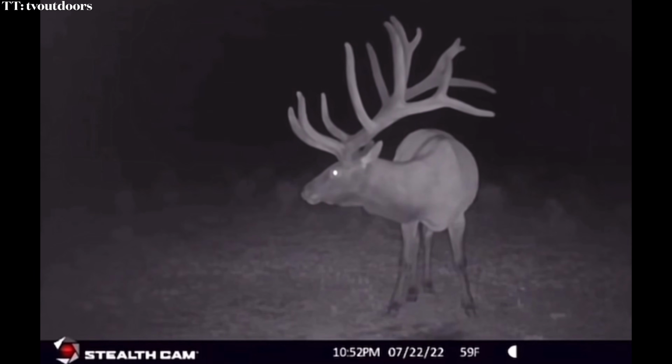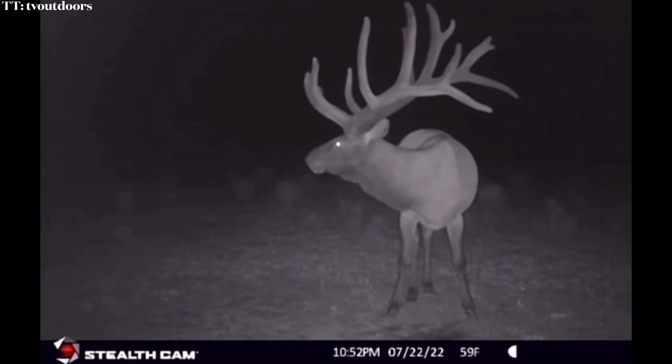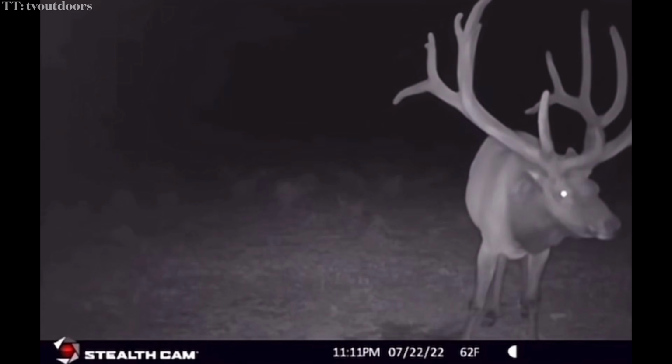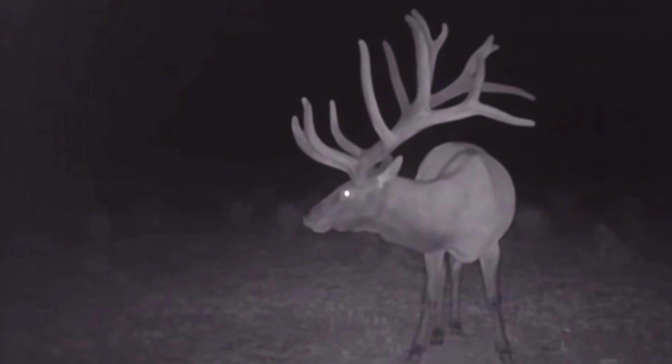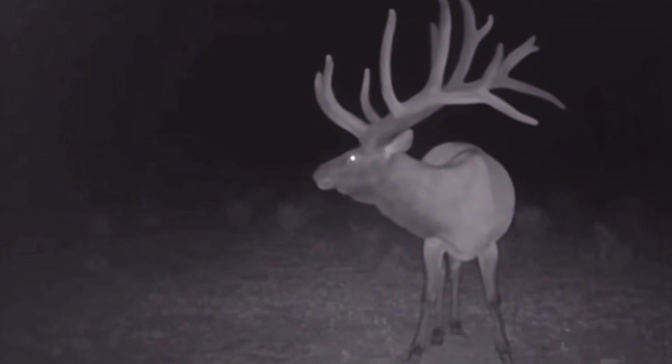A stealth cam trail cam was mounted to a tree in the woods to capture footage of the local wildlife. And on the night of July 22nd, 2022, that's exactly what would happen. An absolute unit of an elk walked right into the shot, triggering the motion and heat sensor in the trail cam, causing it to record.